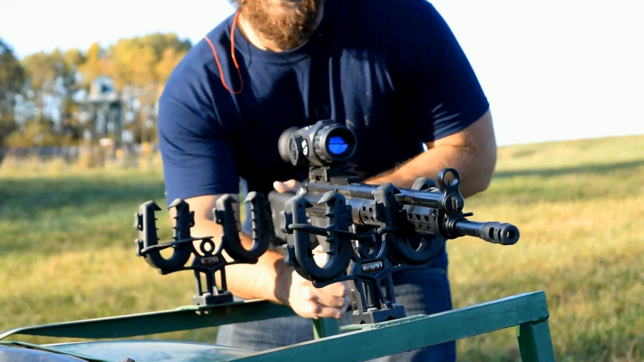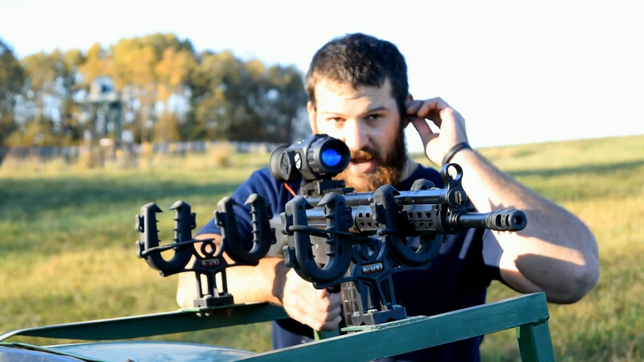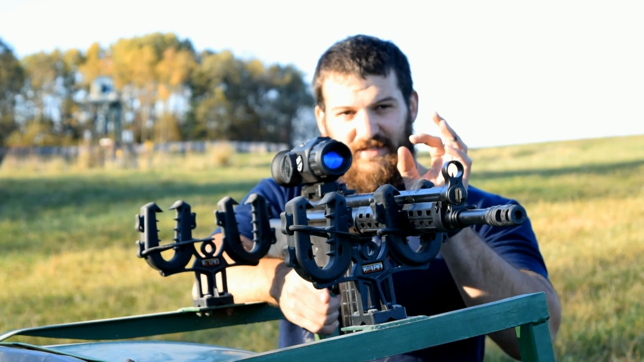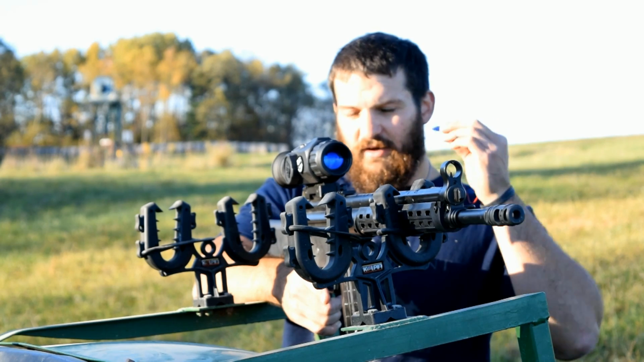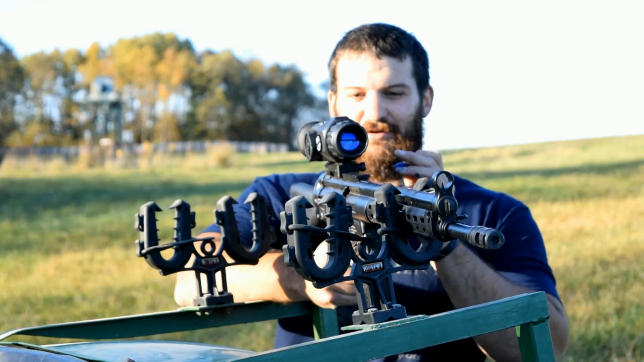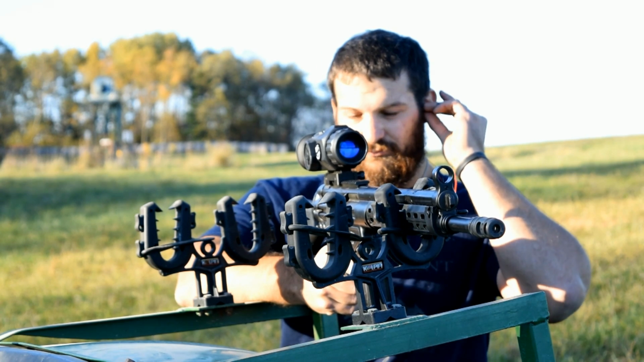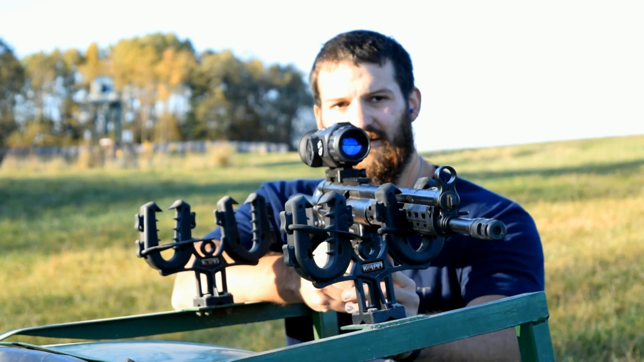All right, we're back here at 350, and according to my ballistic calculation, this is the maximum distance that I can shoot center and still hit the plate without doing any ballistics compensation. So we're going to see how this thing maintains zero over the course of about 2 or 3 magazines of Hot Shot Elite. Here goes nothing, guys, if I can get my Ear Pro in. I hate these things.